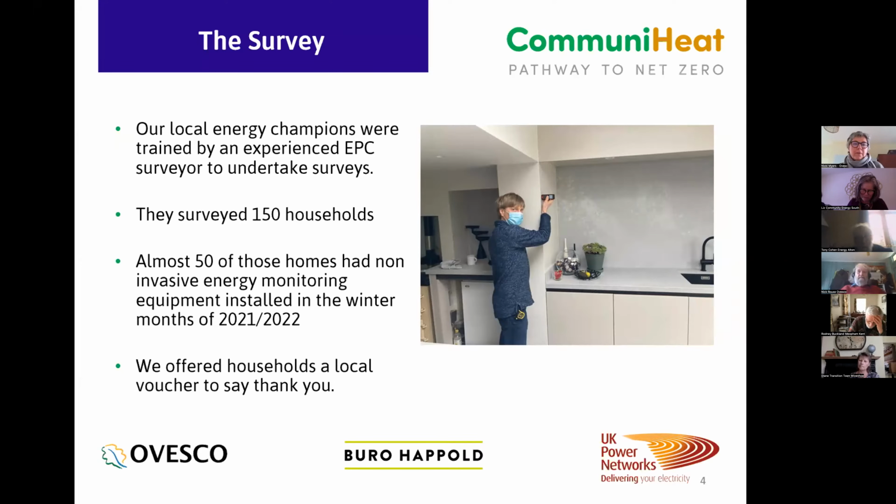Our local energy champions were trained to survey 150 households, and also almost 50 of these houses had non-invasive energy monitoring equipment installed. And we did all of this over the winter of 2021-22. And as a thank you to these households, because it was slightly intrusive, we offered them a local voucher to say thank you, because we're all about local.